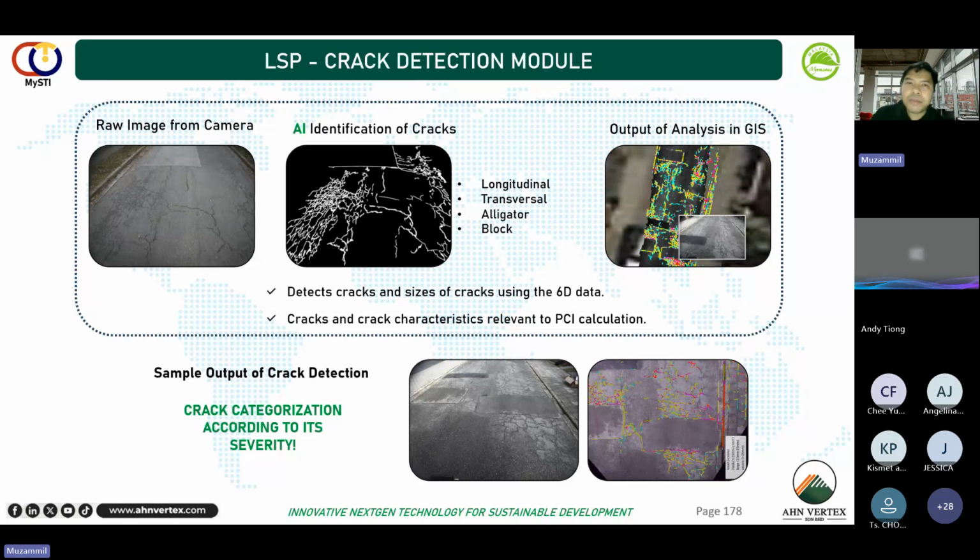It's using AI. From these cracks, we can differentiate 4 types of crack: longitudinal, transversal, alligator, and block. So these cracks will be inventorized, and we can see it in an Excel table. Each single crack has an ID. They have identification: number 1, number 2, number 3, even up to how many thousand cracks we have on the road. So we collect all of them. We'll detect all of them.